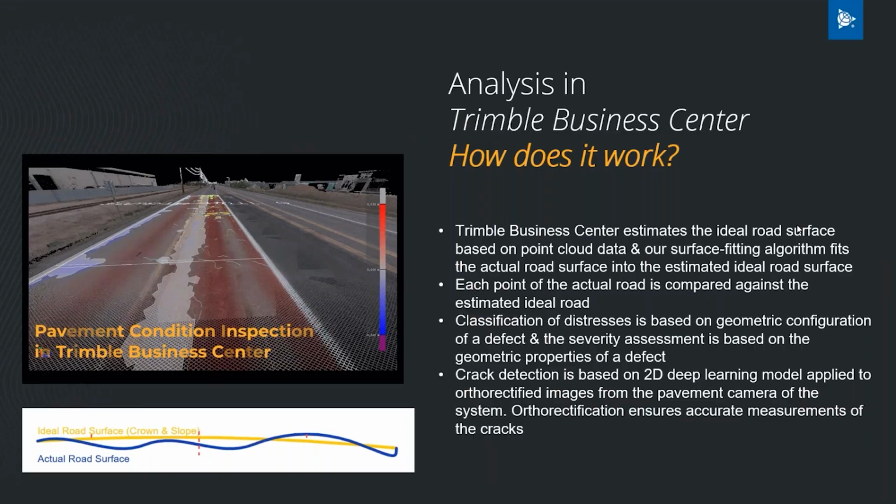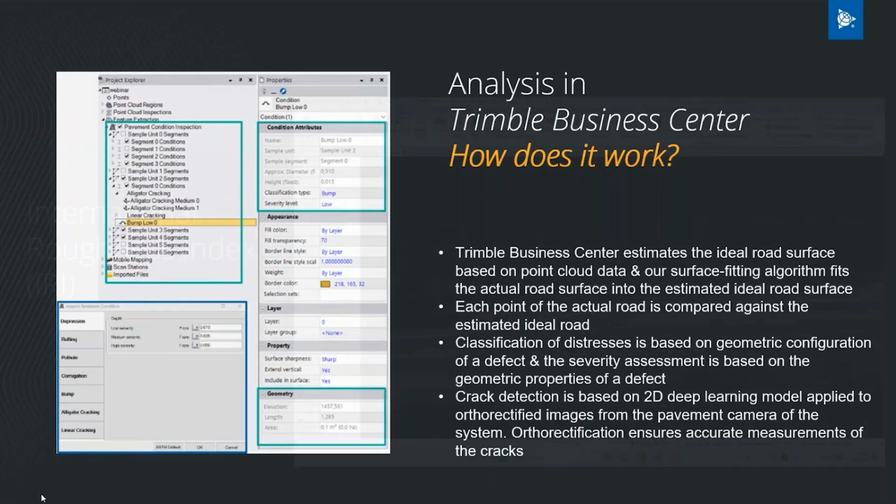We trained a 2D deep learning model that can recognize cracking in the pavement imagery, and we classify the cracks into transverse, longitudinal, alligator cracking, and all the other types of cracking. Then, as I mentioned before, we ortho-rectify the images from the pavement camera, and we actually measure width and length of each crack, or density of cracking for alligator cracking. And this ortho-rectification of pavement camera imagery allows us to ensure the correct width and length measurements for each crack.